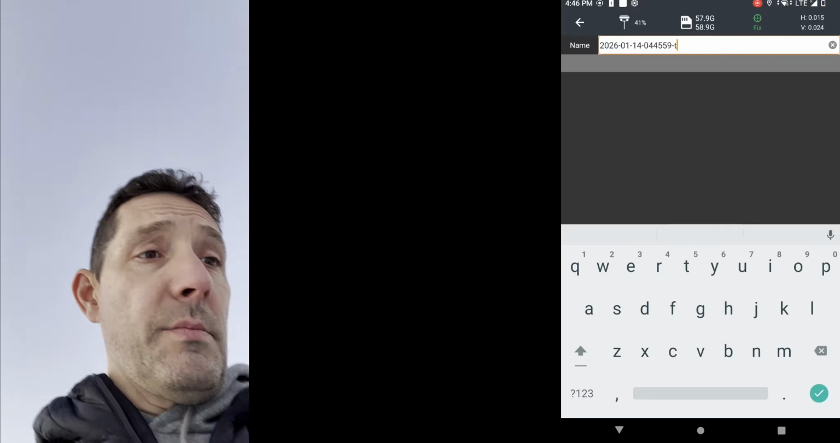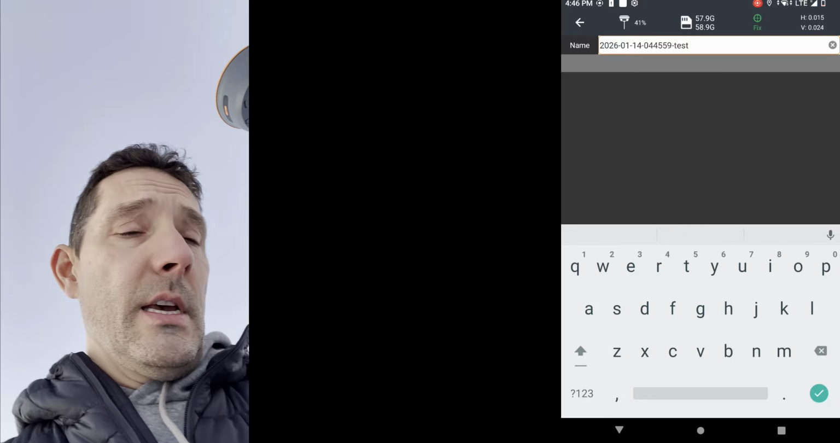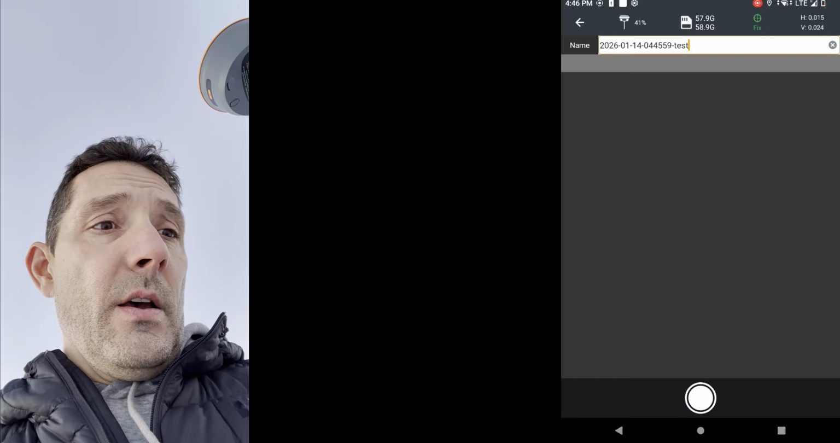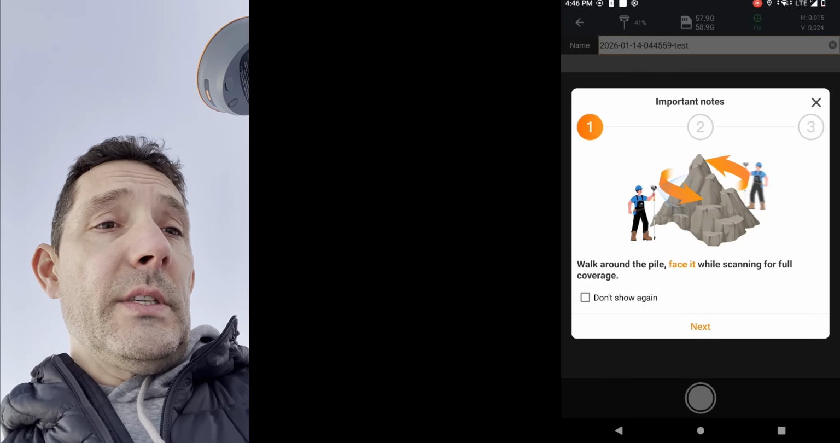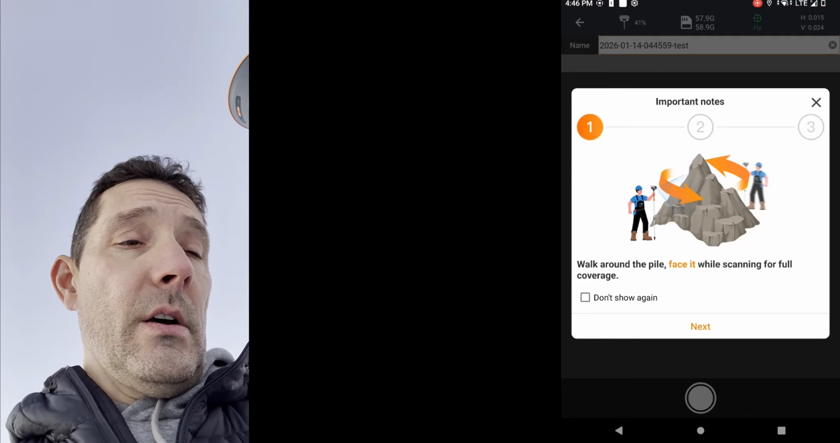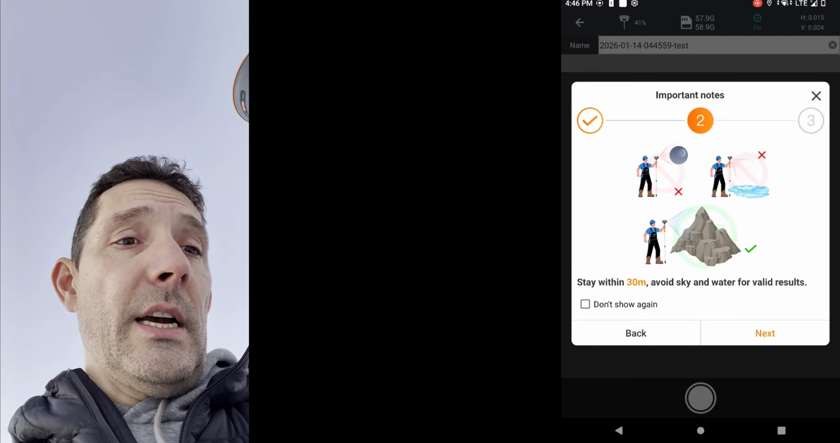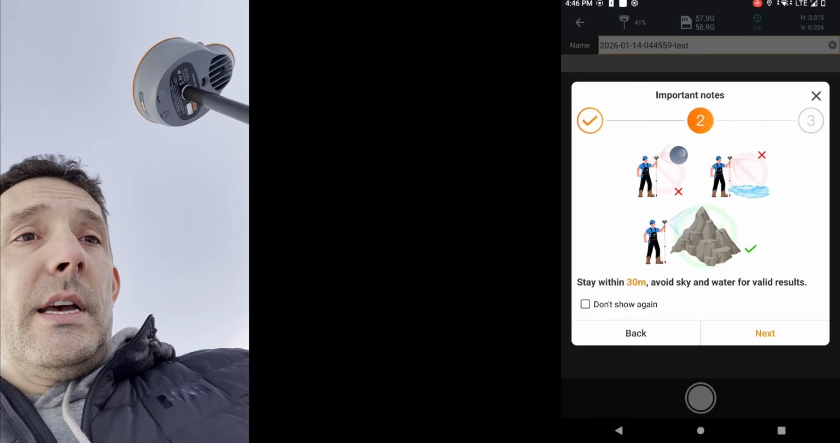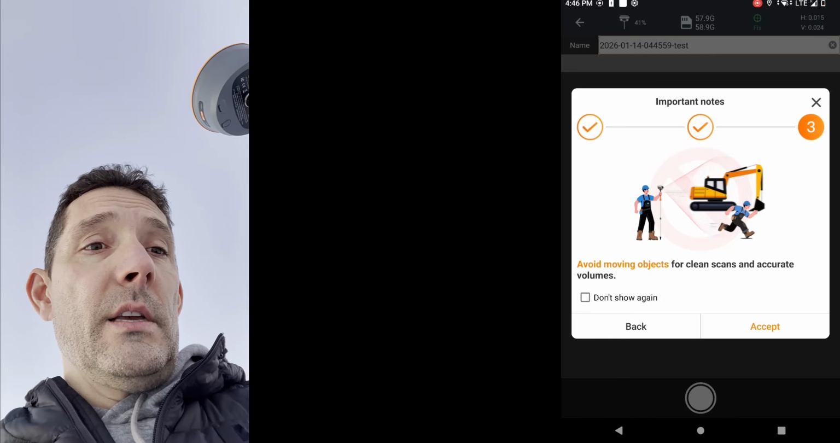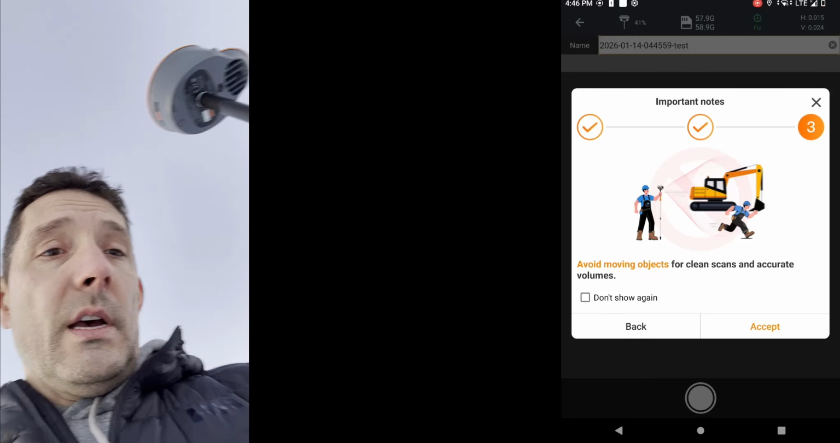Sorry for the shaking, but I have only two hands apparently. I'm going to hit the record button. Walk around the pile, face the pile while scanning for full coverage. Okay, we're going to hit next. Stay within 30 meters, avoid sky and water for valid results. Okay, makes sense. And avoid moving objects for a clean scan and accurate volumes. Accept.